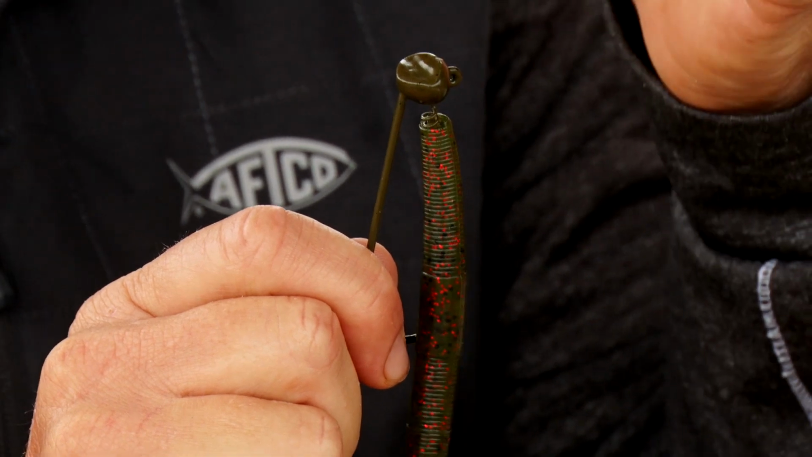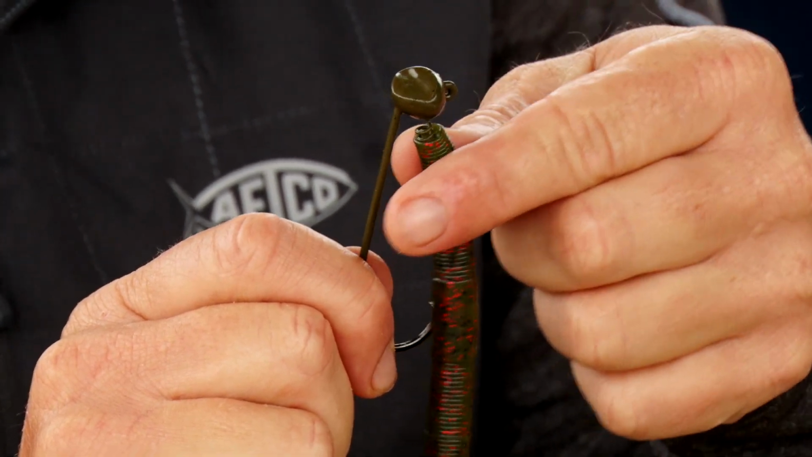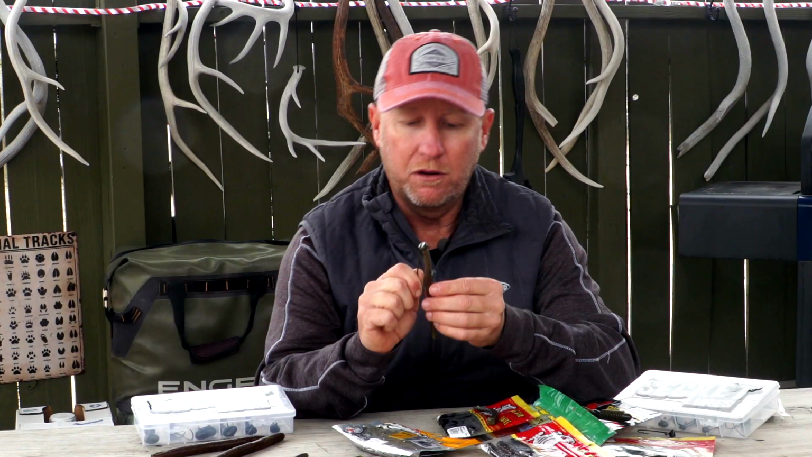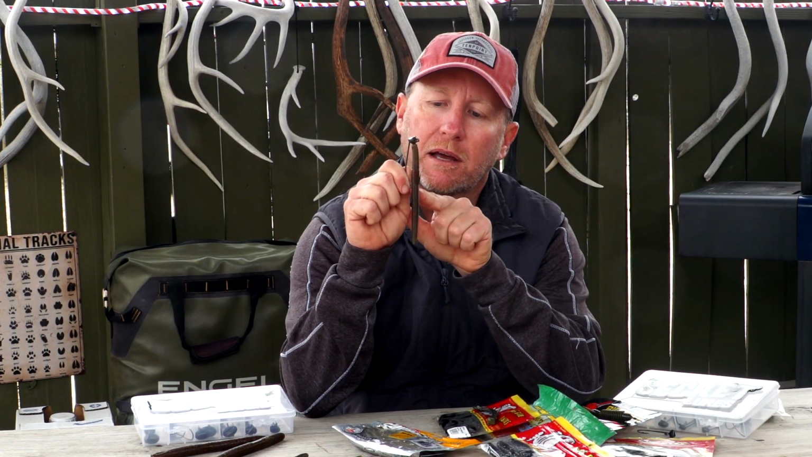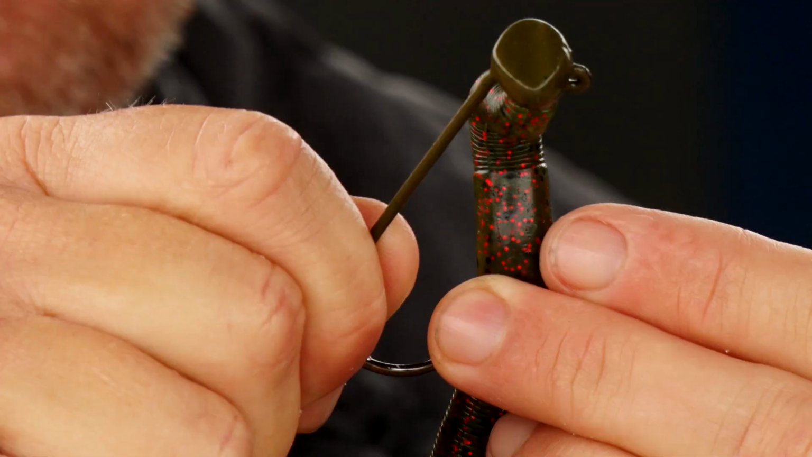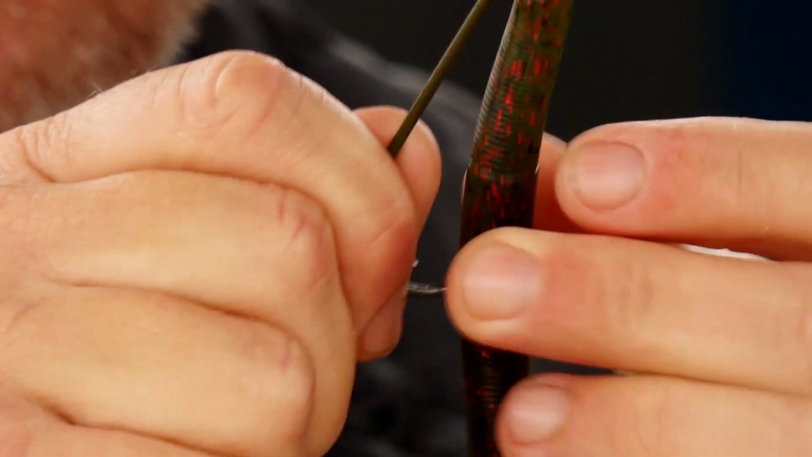Now this is how you rig it. It's got a screw lock up here. You just put it up there and screw it all the way to the head. When you get it up there, look and see where the bottom of the hook is. That's roughly where you want to go in. I'm going to go in right there and slide it all the way down till it's straight.